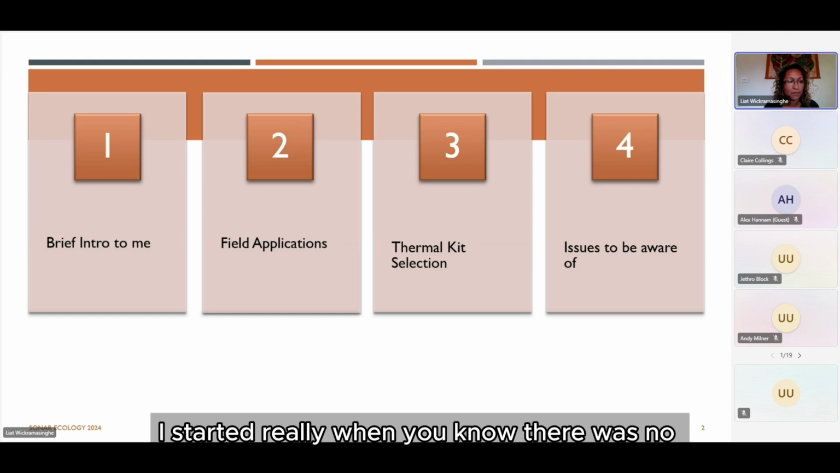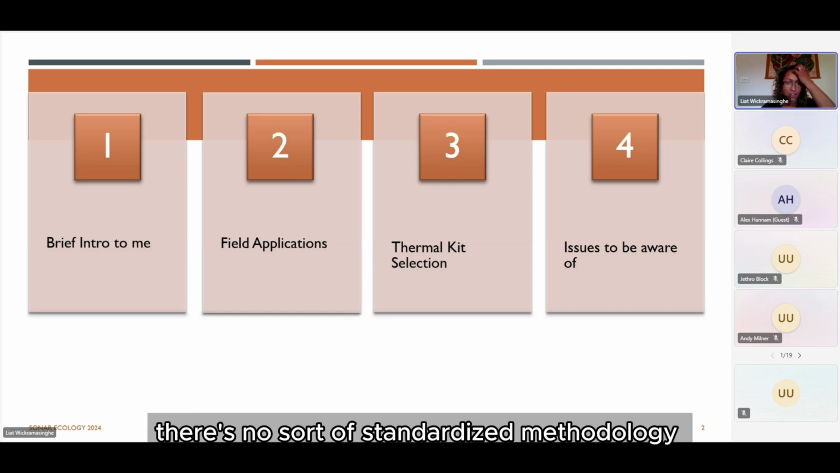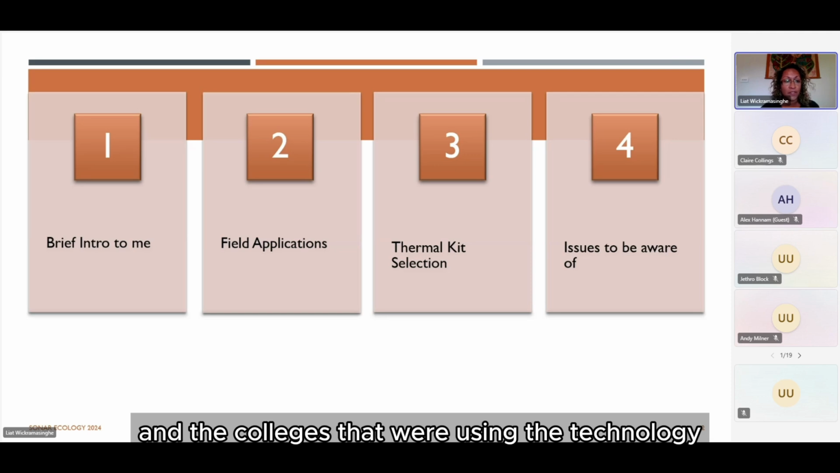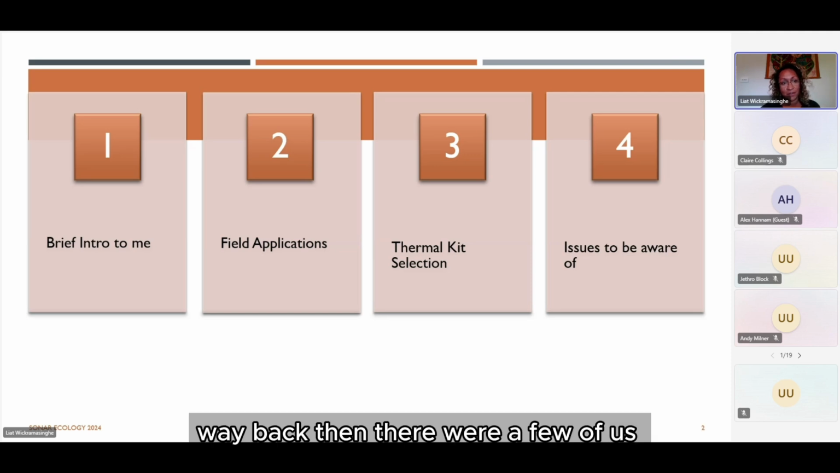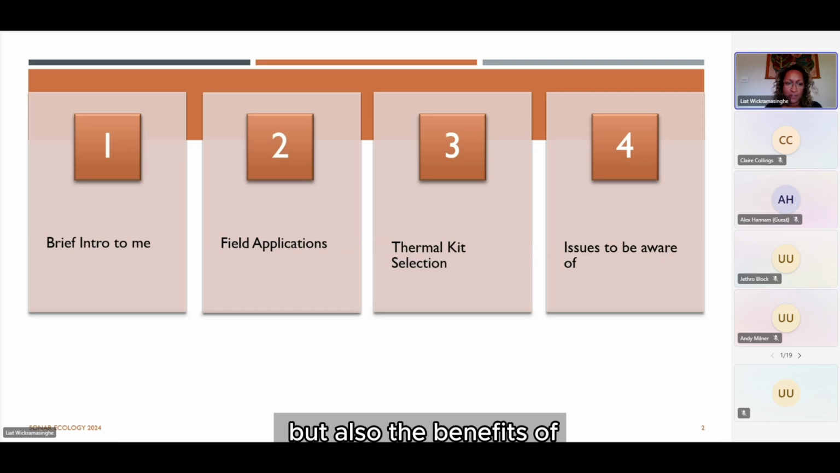I started really when there was no focus training, there were no guidelines, there was no standardized methodology. And the ecologists that were using the technology way back then, there were a few of us. It was really learning by trial and error. And it did teach us quite a lot about the limitations, but also the benefits of using thermal imaging.